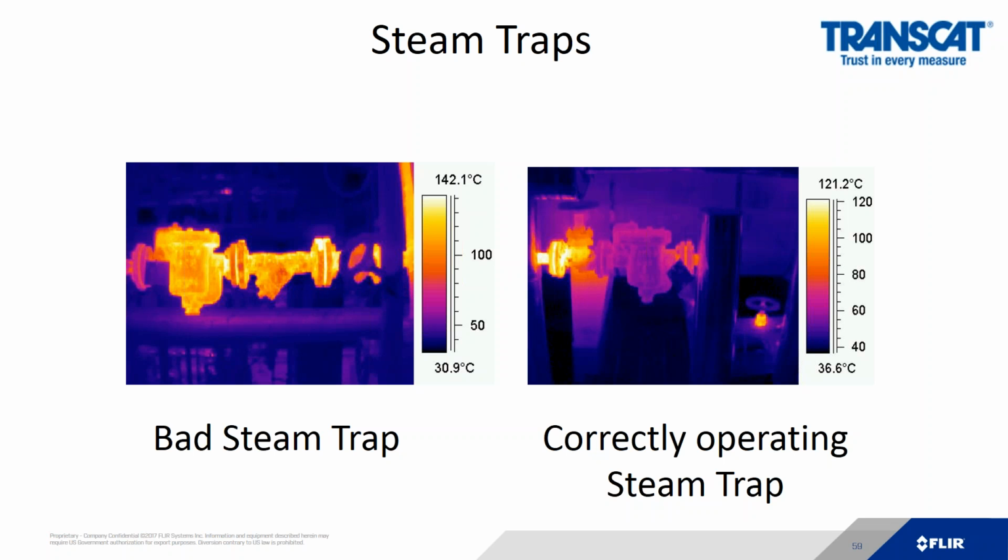Companies like to use our cameras on steam traps. Again, an infrared camera is a second tool to ultrasound for finding steam trap problems, but it can be used to help identify certain problems within steam traps.